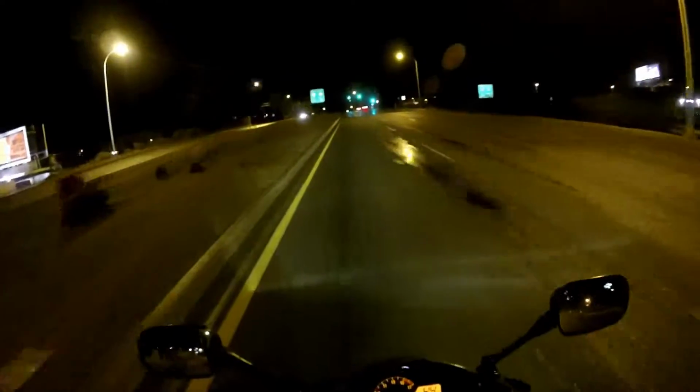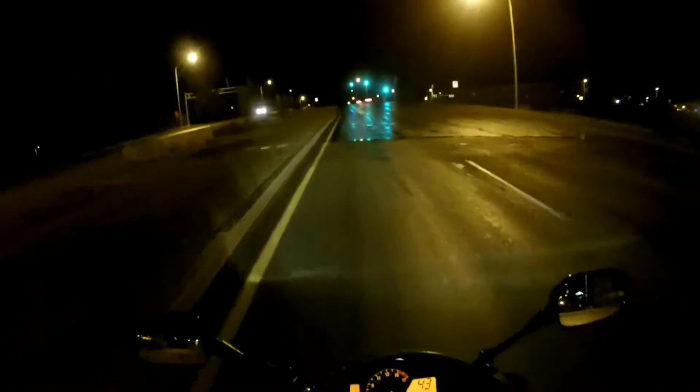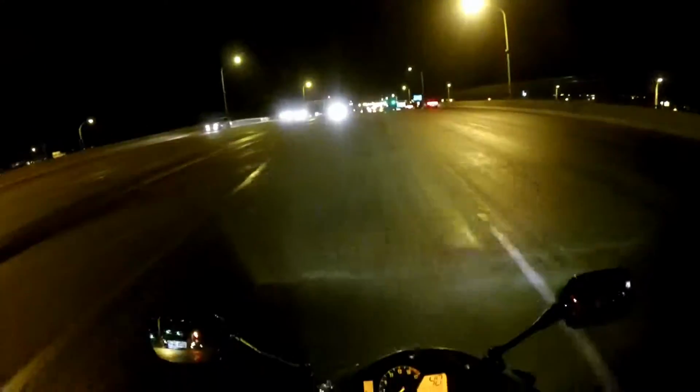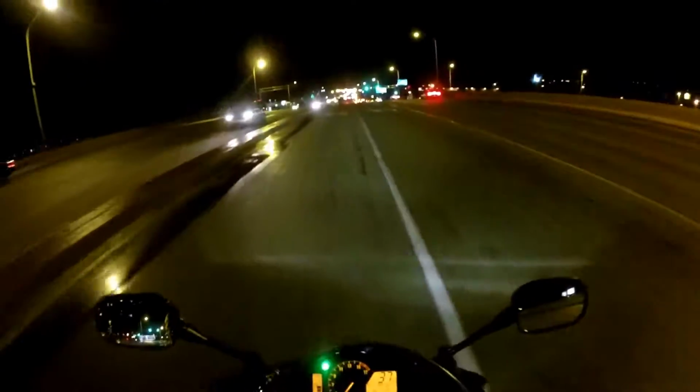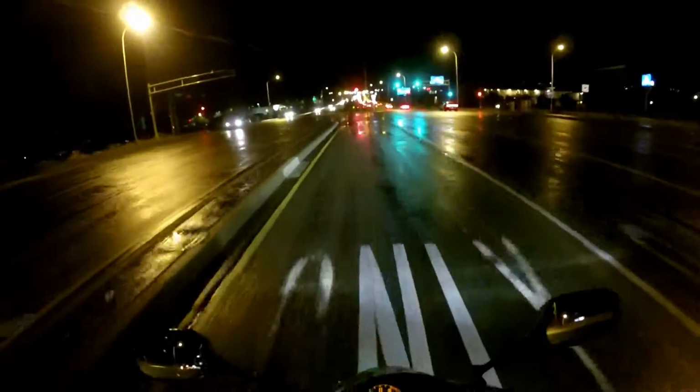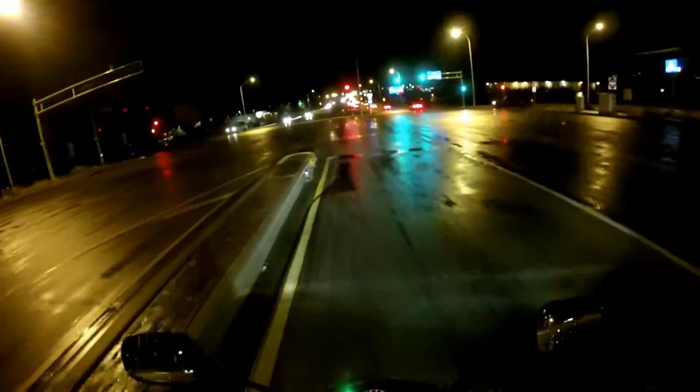Or you can just wipe it with your hand. The problem with wiping it with your hand is if it's cold outside and you're getting dew, condensation, all that stuff building up on the visor, you wipe it, now your hand's wet and now your hands are cold, and your hands are where you make your money.